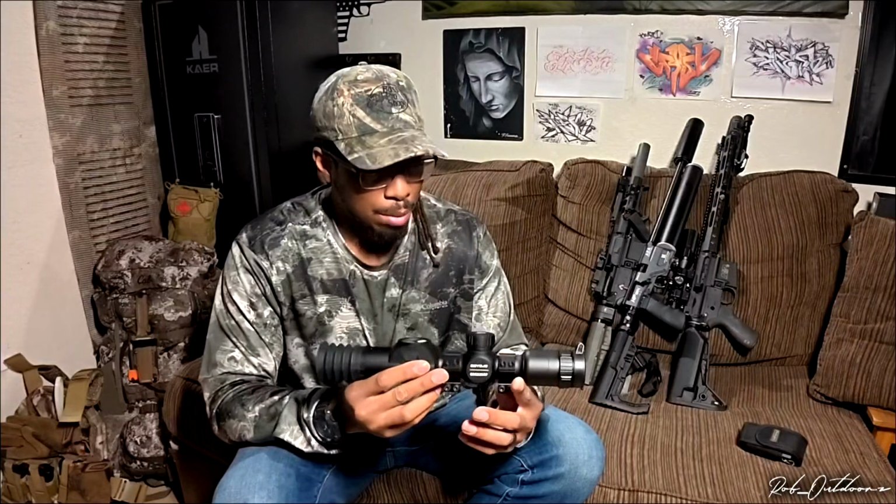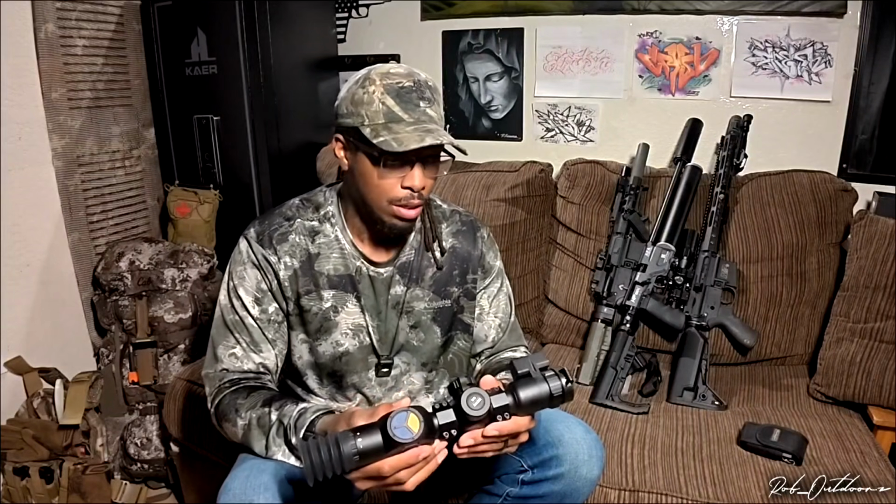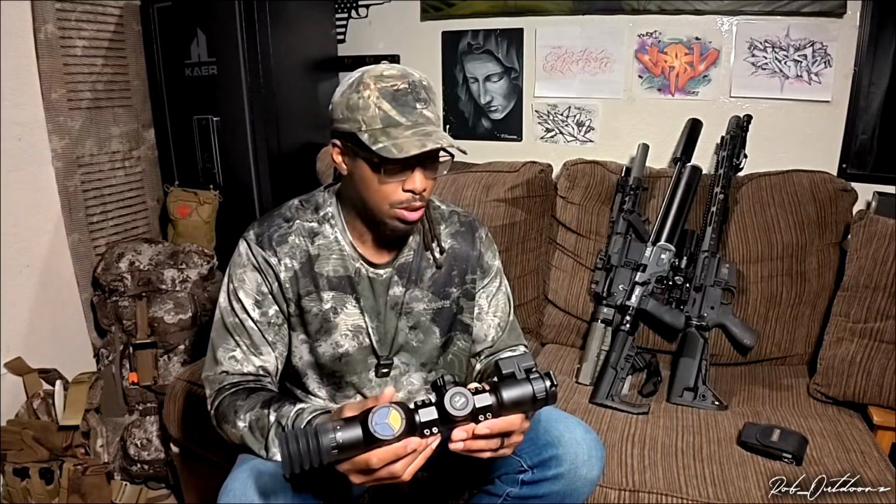But I want to talk about the main features here. It's a thermal imaging optic, and what that means is that it picks up heat. So you can use this thing day or nighttime. It doesn't matter. It's still going to work because it's only detecting what's hot and what's cold. That's a big plus because you can use this to identify things no matter what time of day it is. As far as the weight goes, I'm going to say it's probably around 14 ounces or so. And the length is about the size of a standard scope.